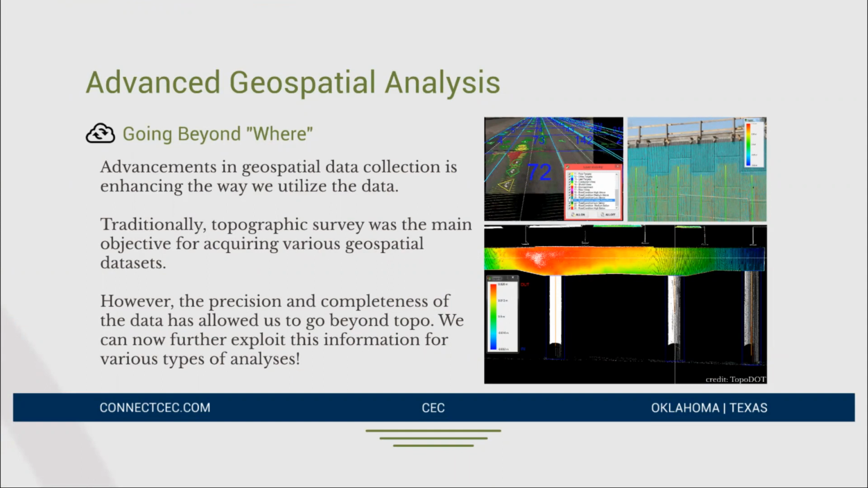So that was a very quick and broad overview of the different LiDAR platforms. But again, the technology operates the same way, but depending on the platform, it can really help or hinder your project data collection.